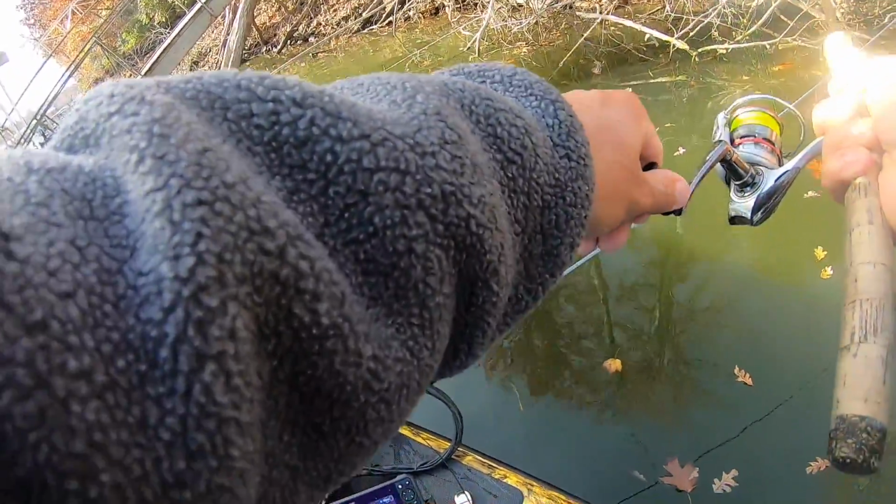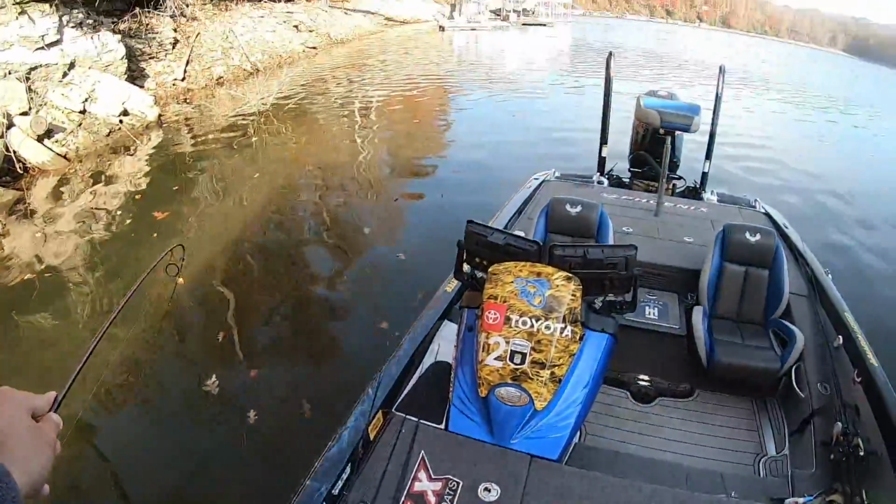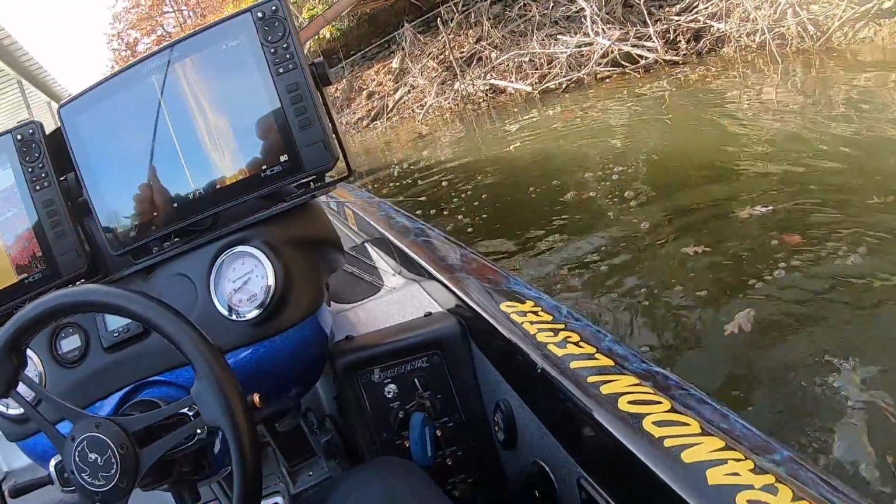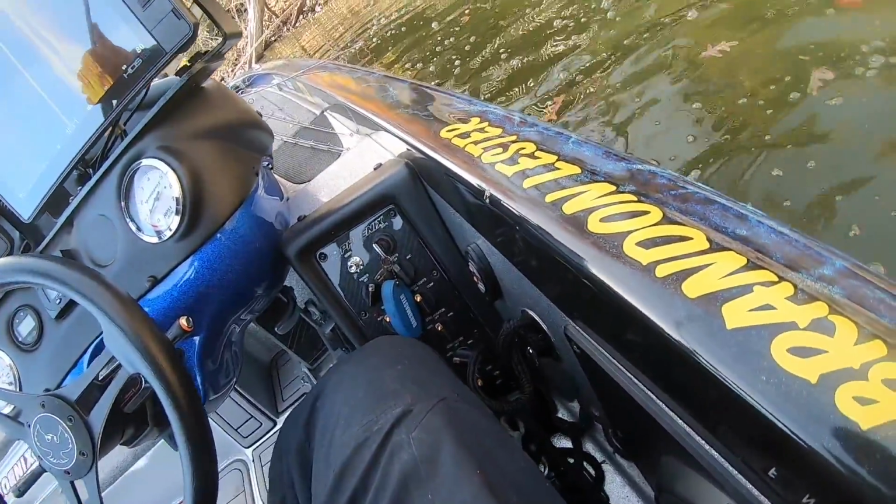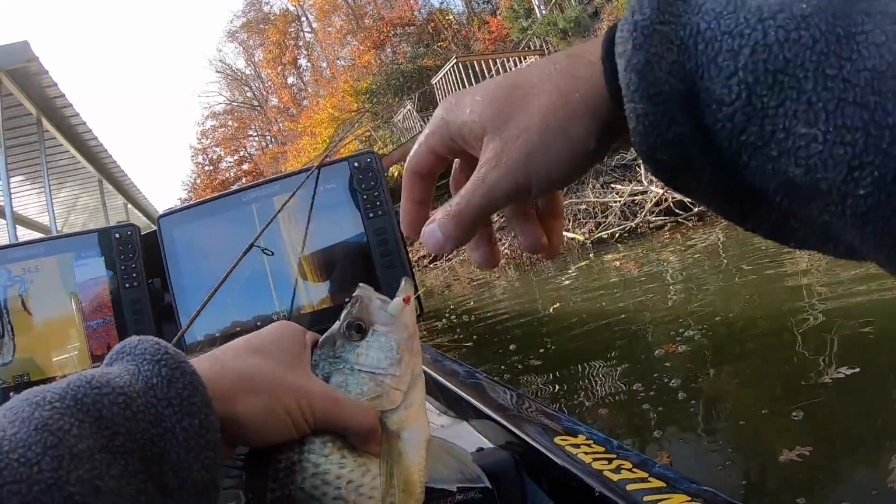Oh, that's a slab right there. Better not boat flip out. That is a big one. Come here, boy. Look at that big joker right there. Yes, sir.